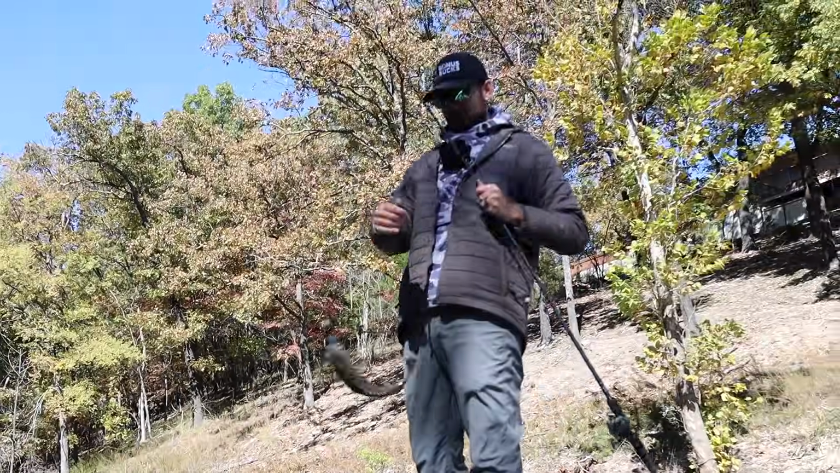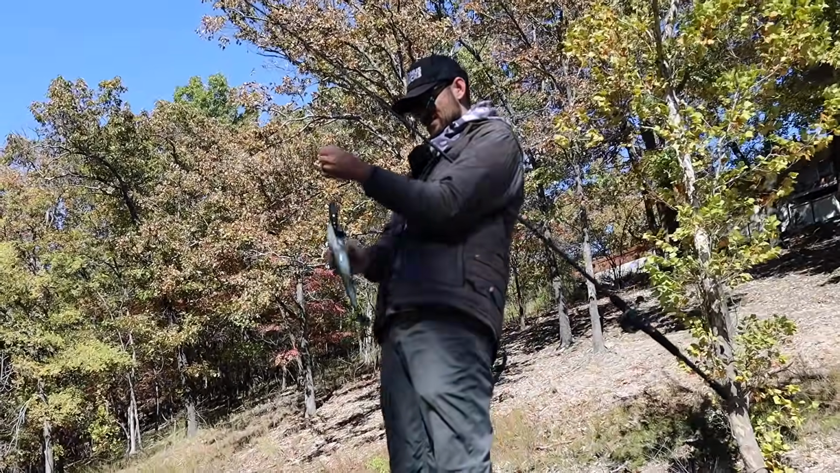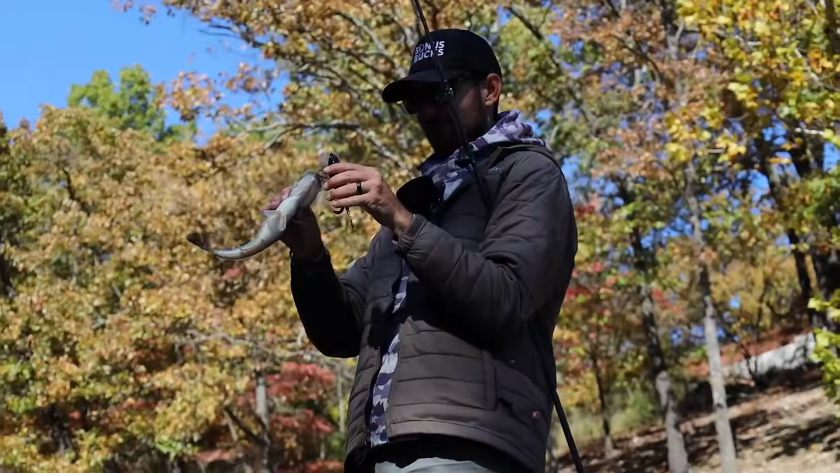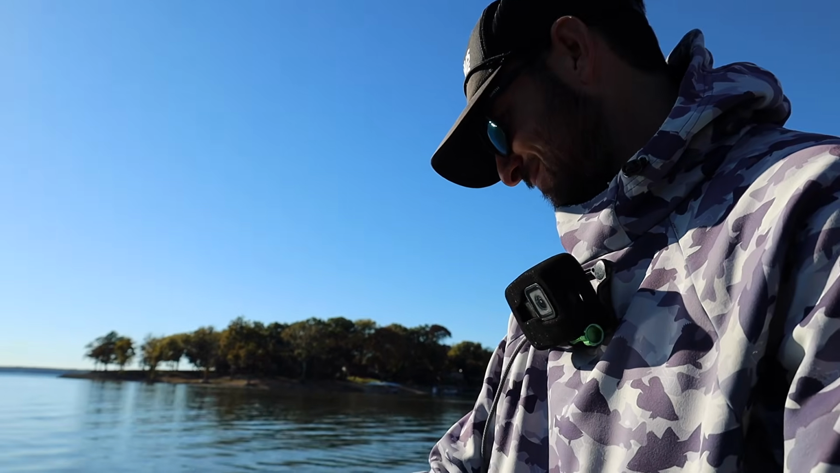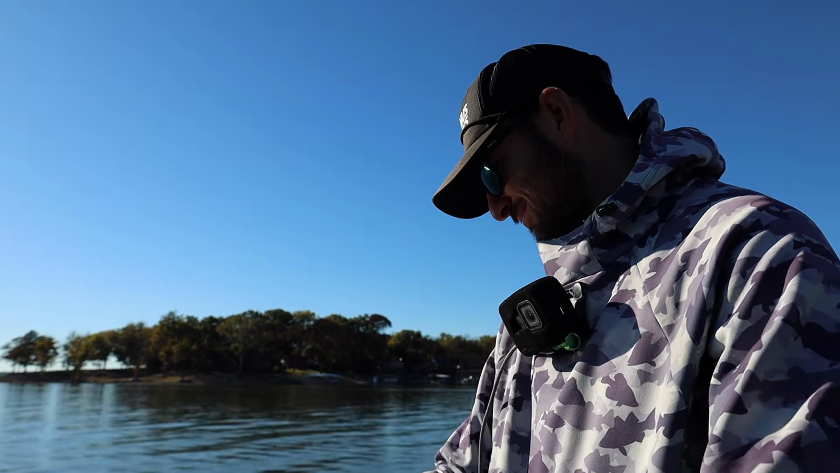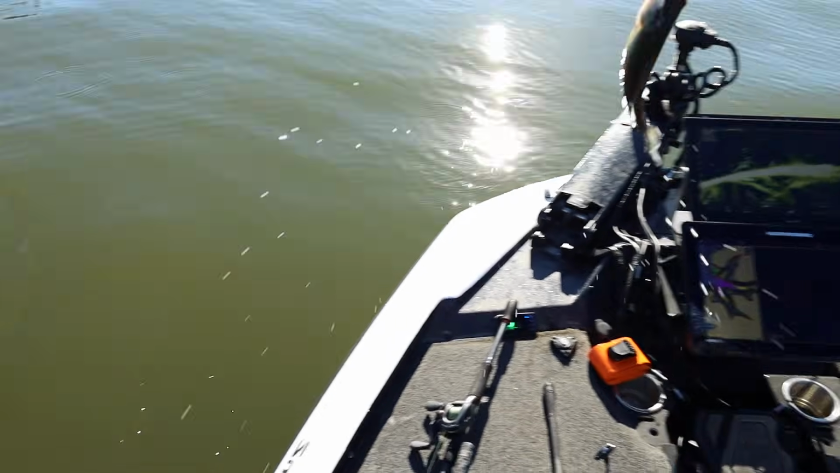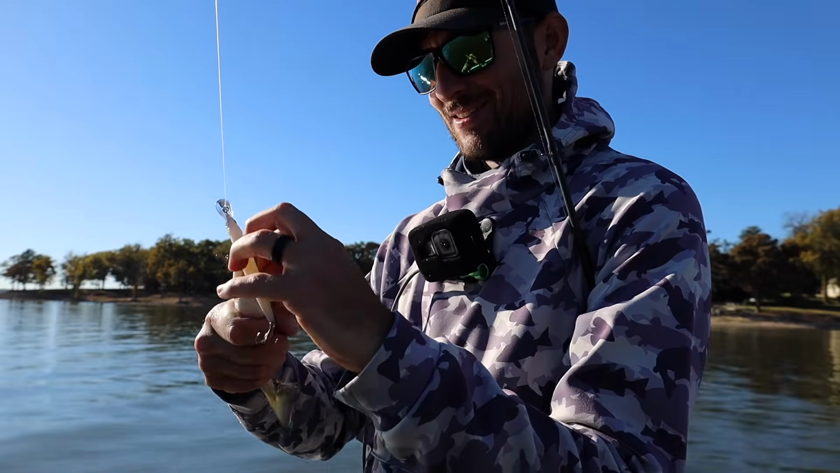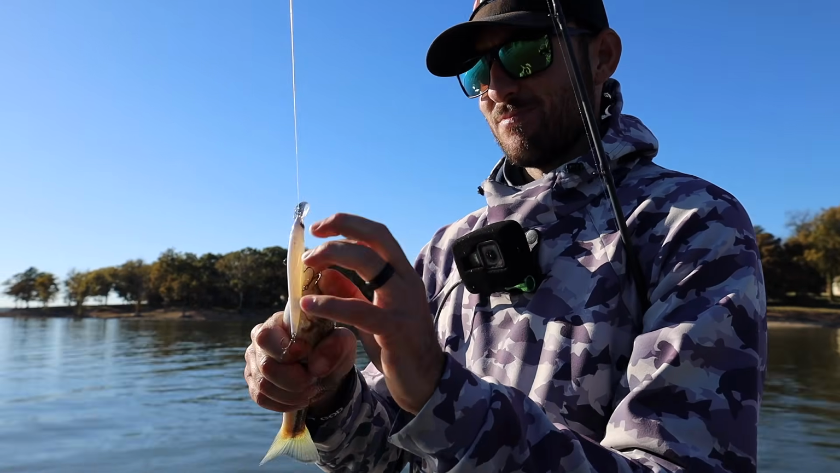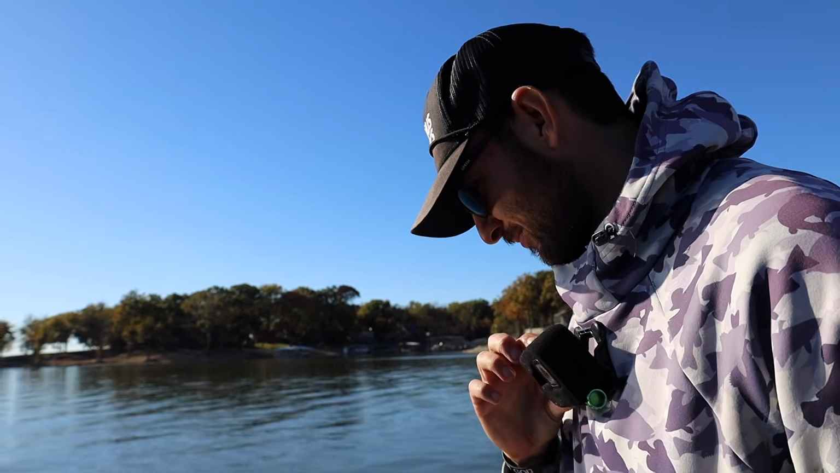What the big one's like. These little spots are aggressive. Bacon. Look at that bacon. On them big time. We could use that for a glide.